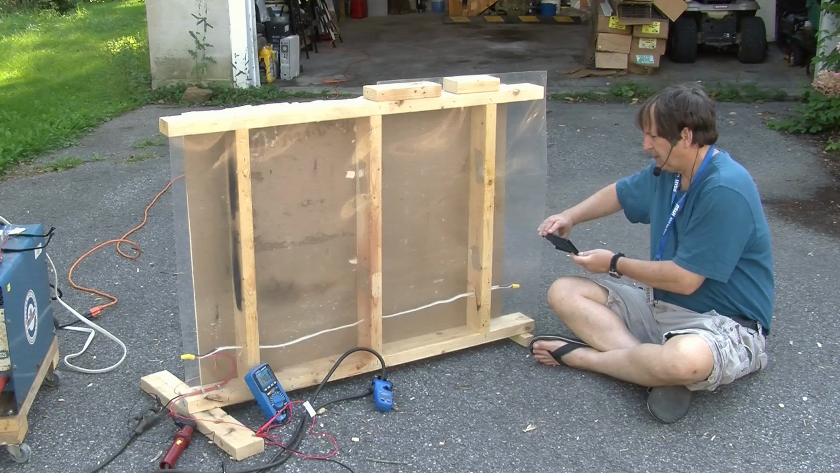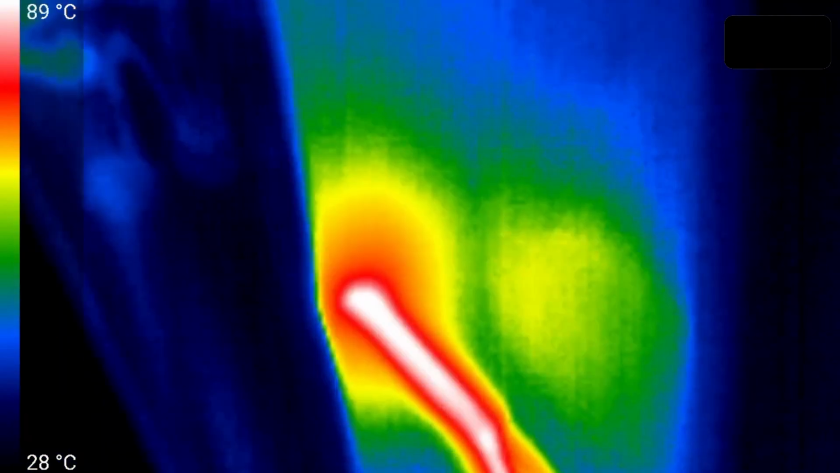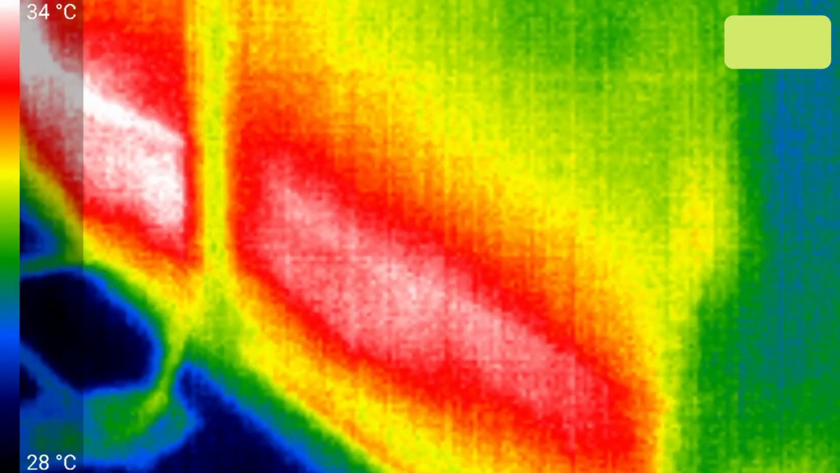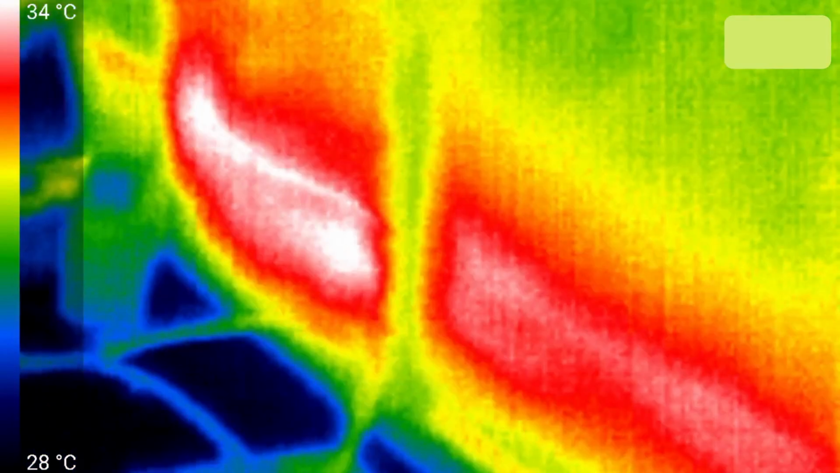If I look at the temperature on the wire, it's somewhere around 90 Celsius, and that's significant because 90 Celsius is what the wire is rated at, and it's also now quite visible through the plastic in front of the wall, although of course the temperature readings we're getting are quite off.